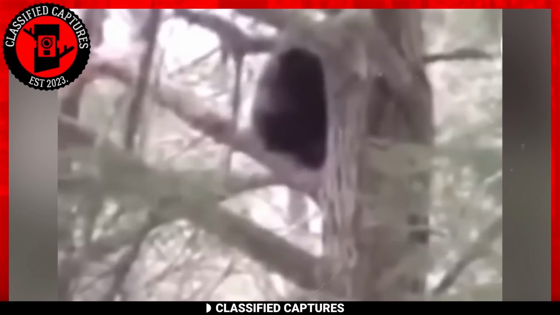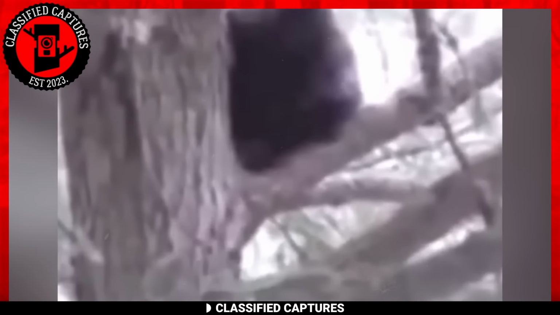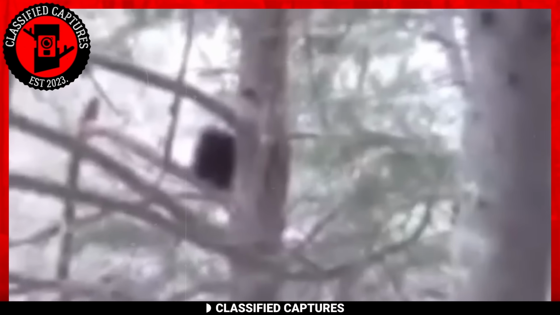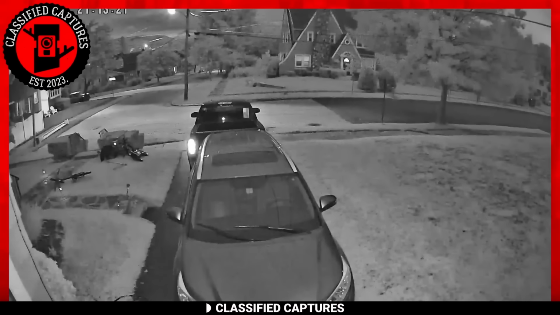When the footage surfaced in December 2021, everyone who saw it was sure that this was a juvenile Bigfoot. Some are skeptical and think it's a bear instead, but I don't think so. Just take a good look at it. It screams Bigfoot. Still on strange apparitions, take a look at this security cam footage.